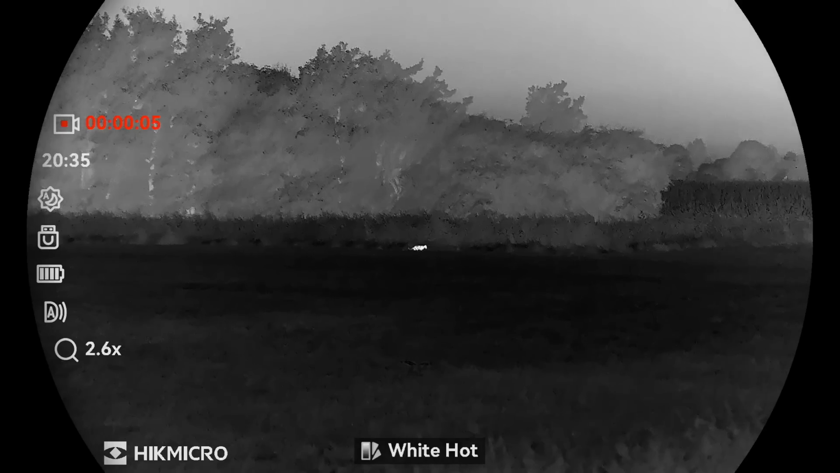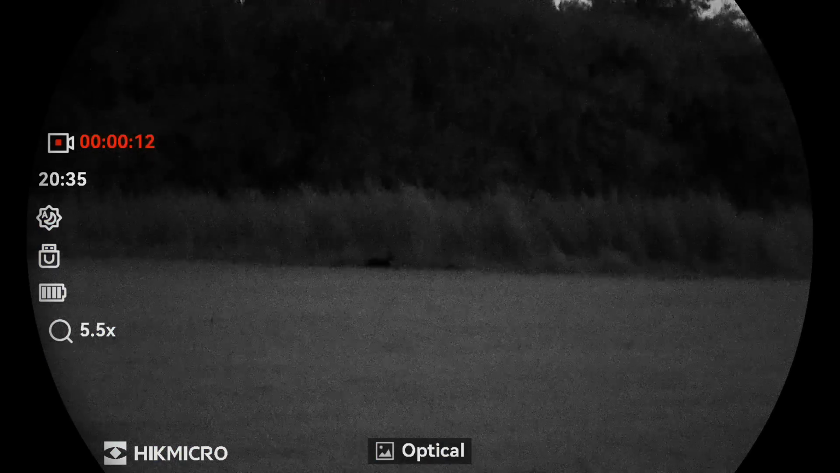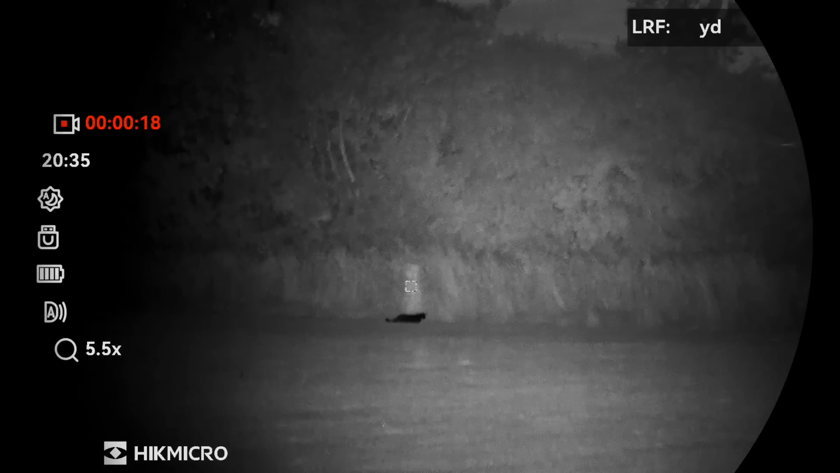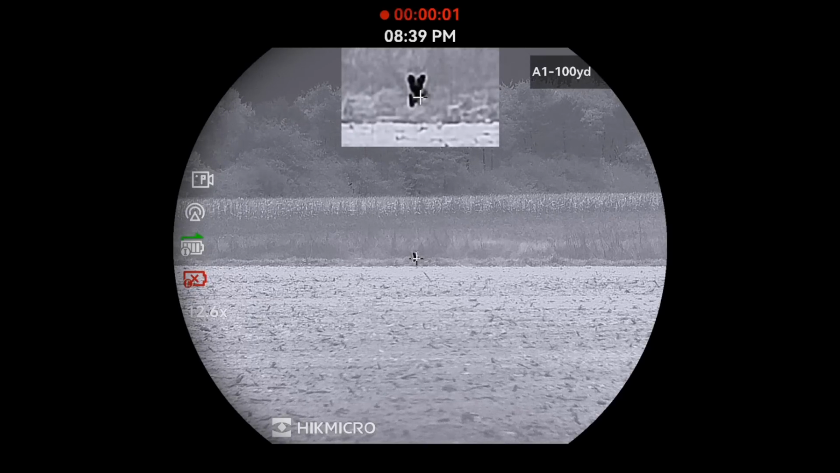Now, lesser spotters could have you believe it was a fox, so I popped out the hatch of the Landy to confirm it using the new Habroks, which with its detailed thermal image could clearly see it was a cat, and with its optical channel you could even confirm it was a black cat and that it was exactly 140 yards away.